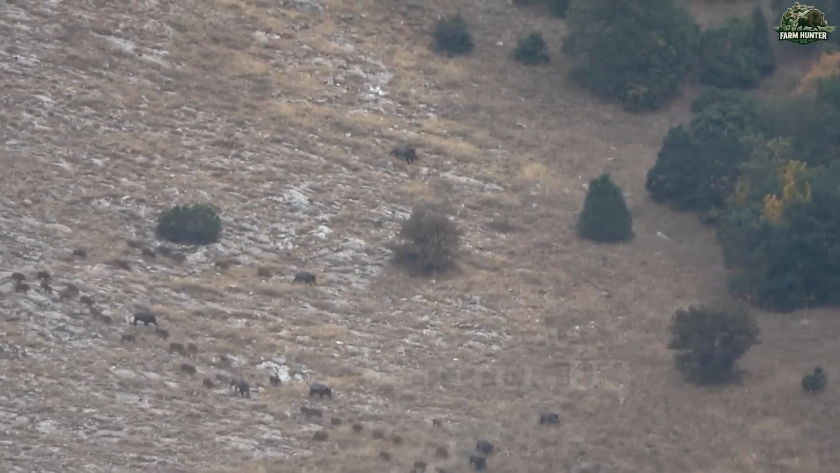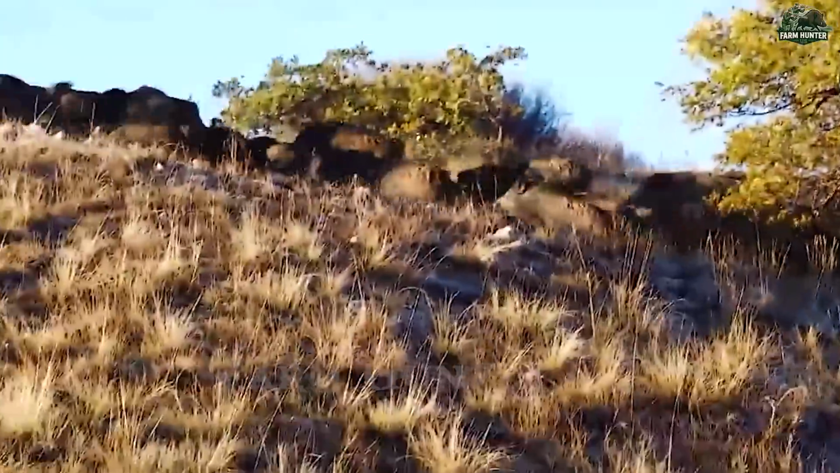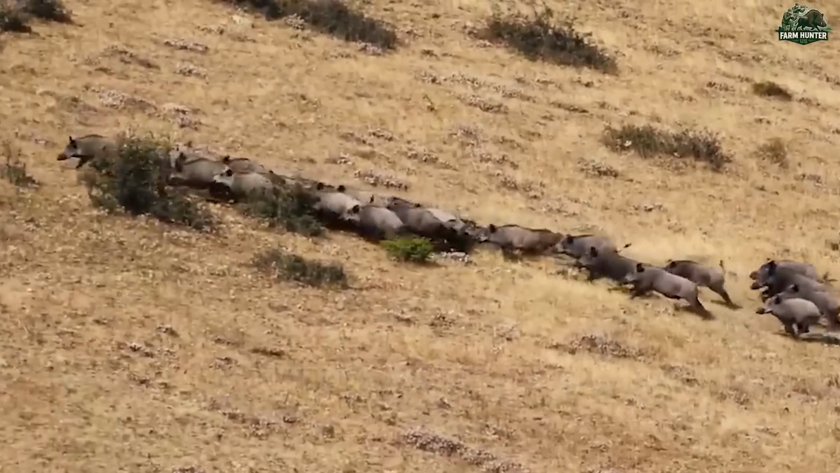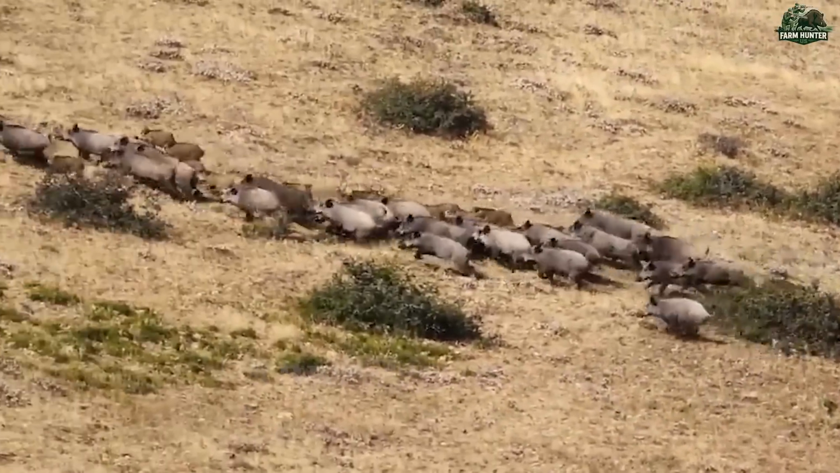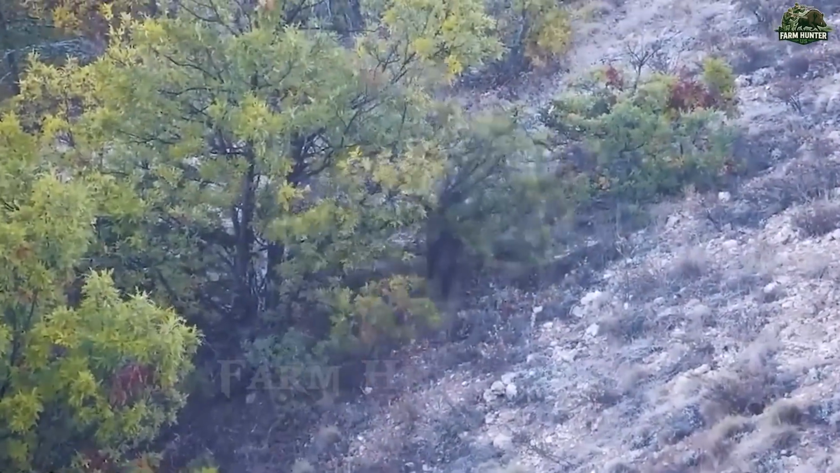Chaos unfolded in an instant. The herd, startled and disoriented, scattered across the forest floor. Despite the sudden start, our team remained focused. Several clean shots echoed through the mountainside, and a few boars dropped where they stood. It was a strong start, unexpected, but effective.